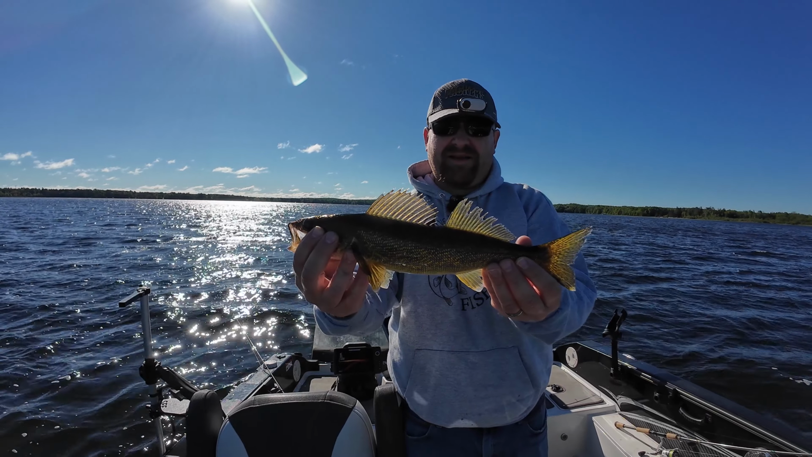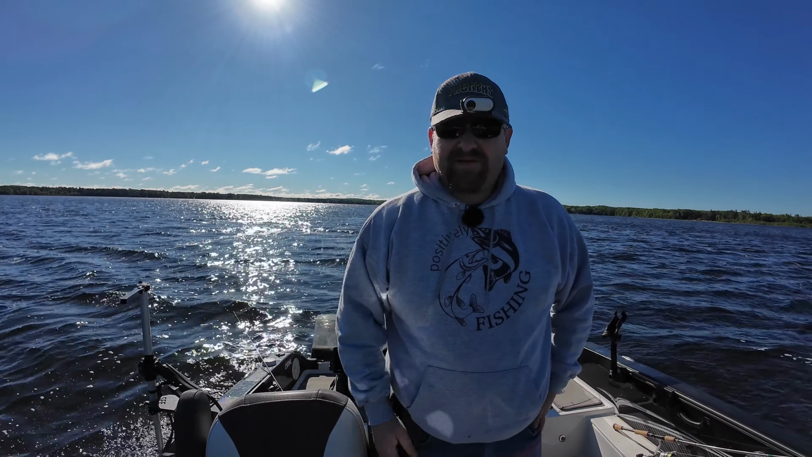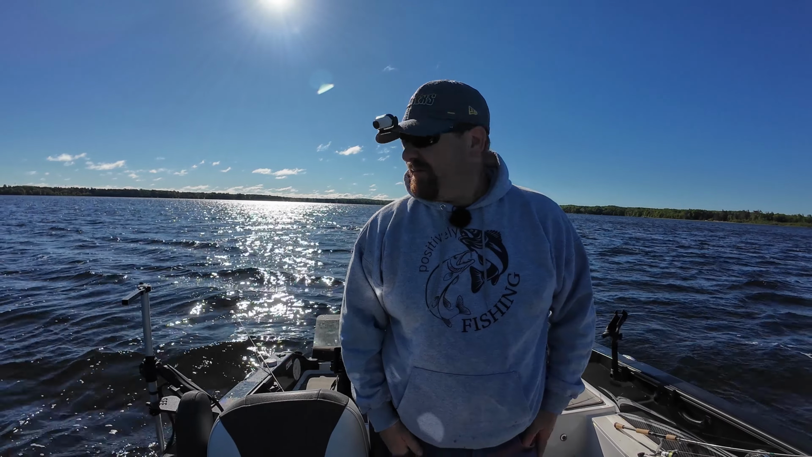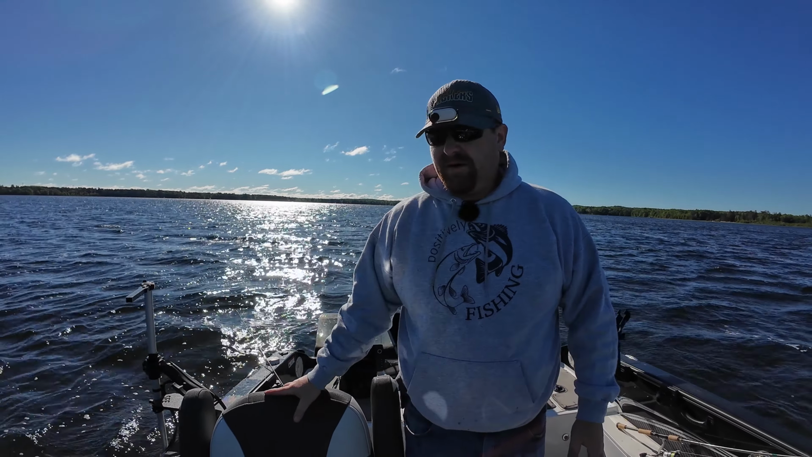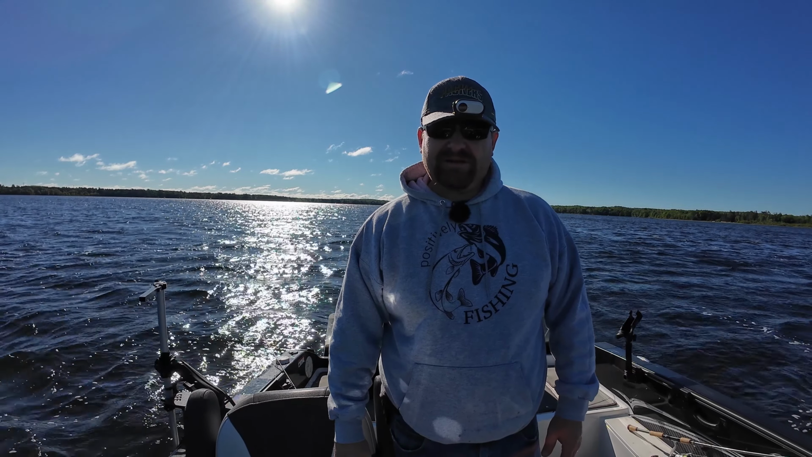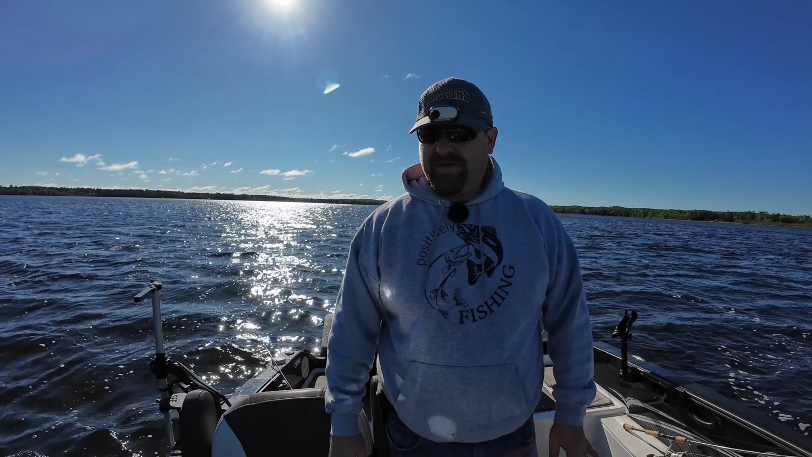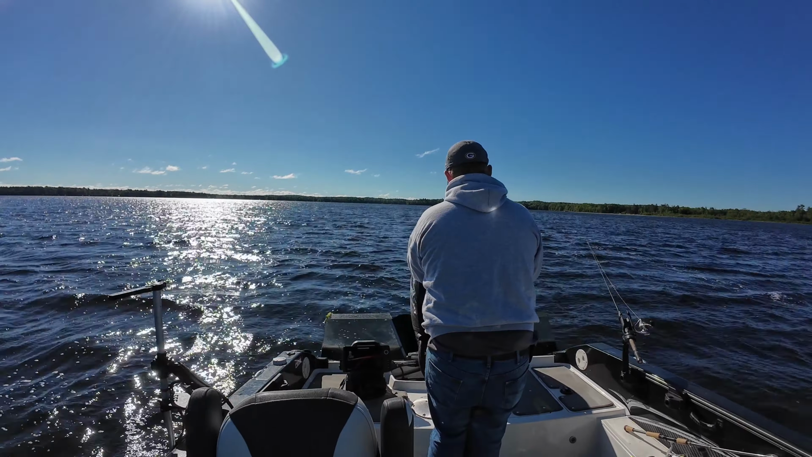About the same size as that last one. A little bit on the small side, but still fun to catch. Both of these have come on the slip bobber. I'm in about 9-10 feet of water, kind of right on the edge of some weeds. We'll take a look at exactly how I'm setting up in a couple minutes here, but I'm gonna get my bobber back out and see if I can get another one.